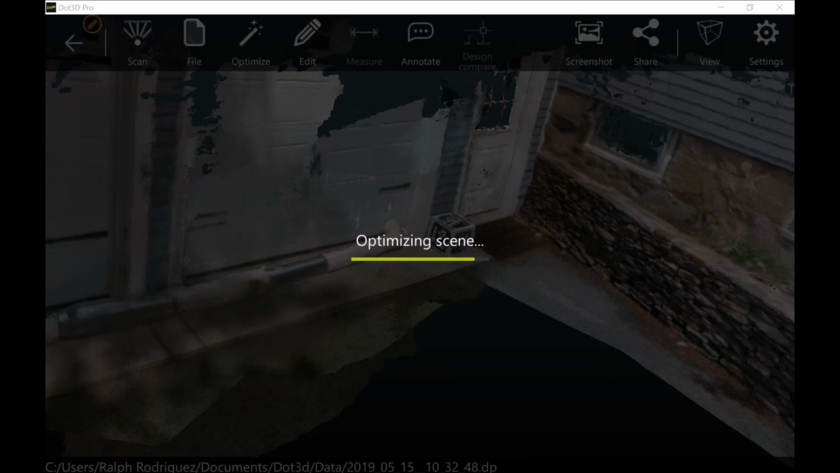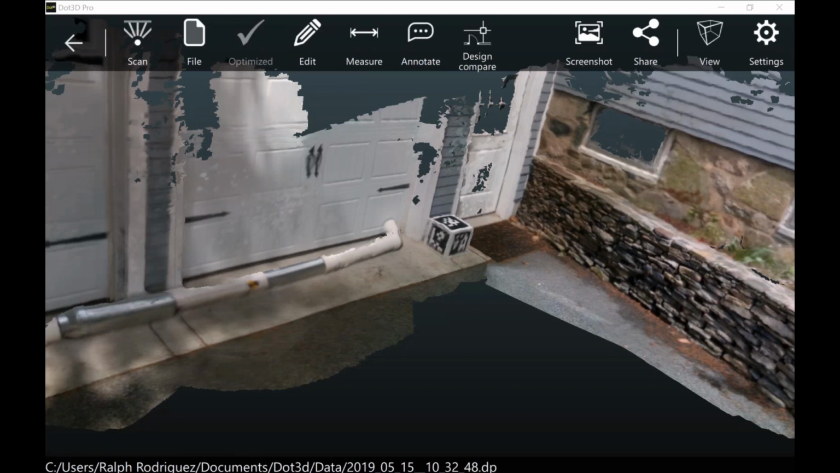So this optimization, same with all of the editing, does not have to be done in the field. So if you're trying to save time or battery life on the job site, you can save your unoptimized data immediately, and you can move forward with that.